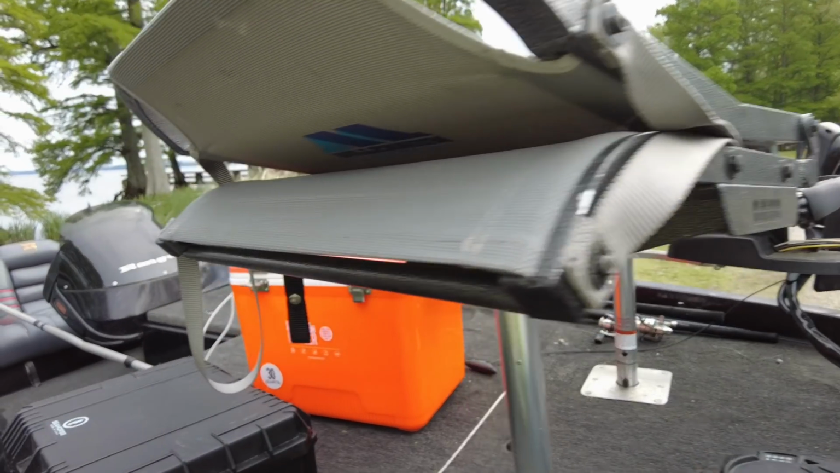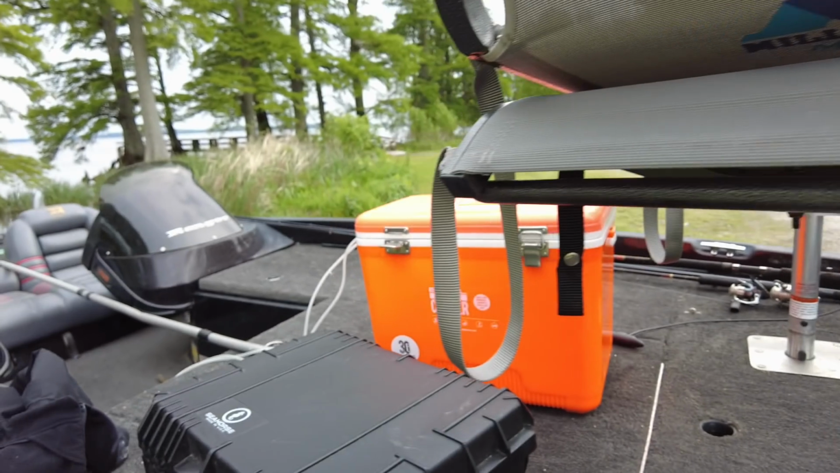Well, the only thing brighter than your shirt is your minnow bucket. Hey, look at that thing. Minnow bucket, man. Yeah, makes a statement, don't it?